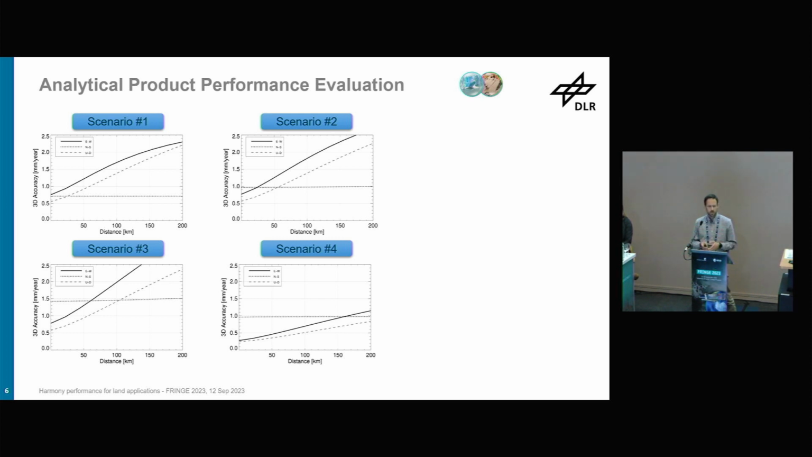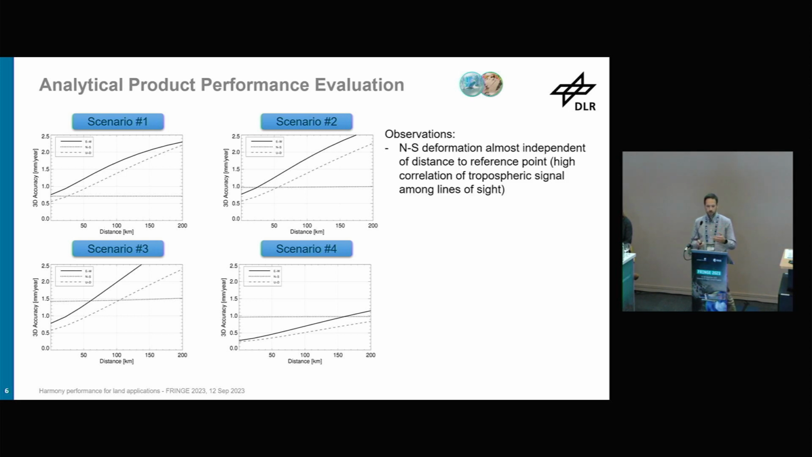I think it was 10 years of Sentinel-1 before, or 5 years, sorry, 5 years in total, 10 years of Sentinel-1 then, we improve the performance for east-west and vertical. So observations, as I was mentioning, for the north-south, we have a performance which is independent of the distance between the 2 points. And this is because when we make the simultaneous acquisition, because it's bistatic, it's simultaneous acquisition